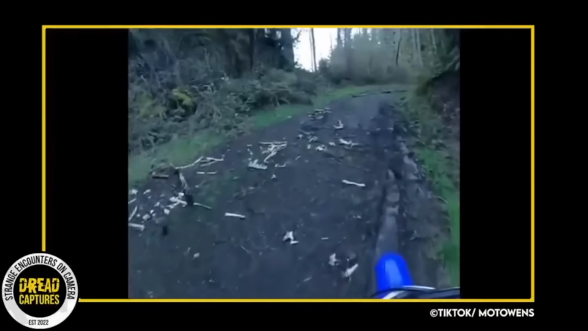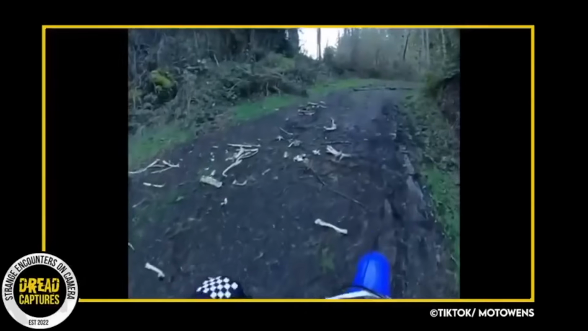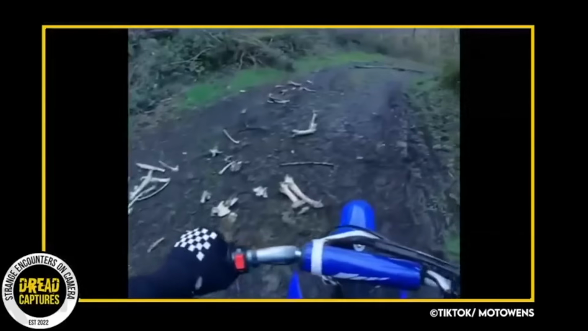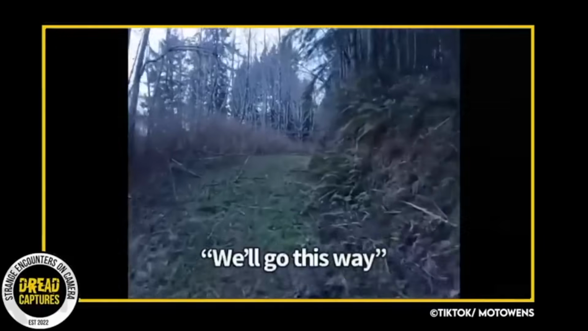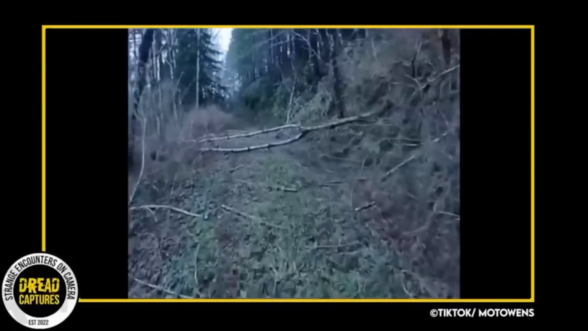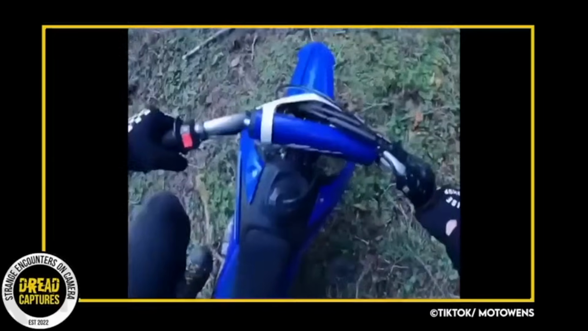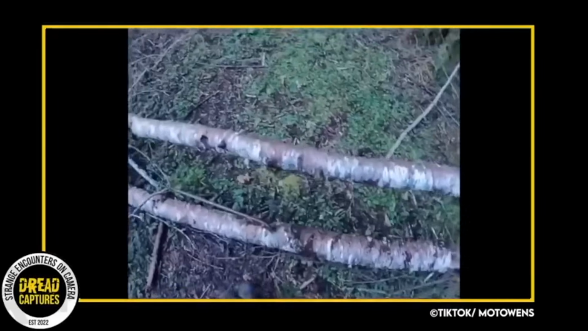He didn't stop to look, but it's unclear whether the bones are from an animal or a human. Despite the bones, Owens continued along the trail until he encountered a fallen tree that was blocking his path. He got off his bike to move the tree, and at that moment, something pretty terrifying occurred.